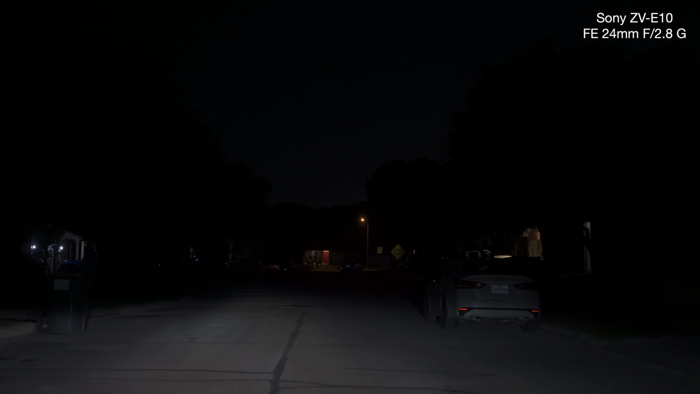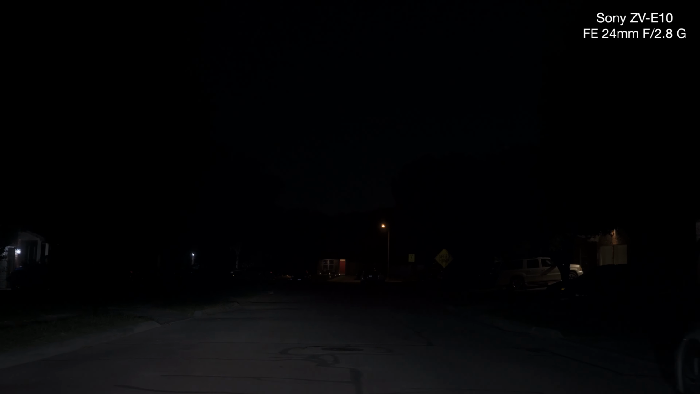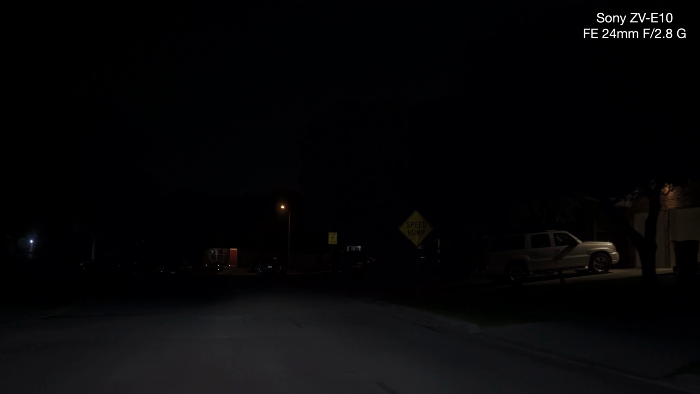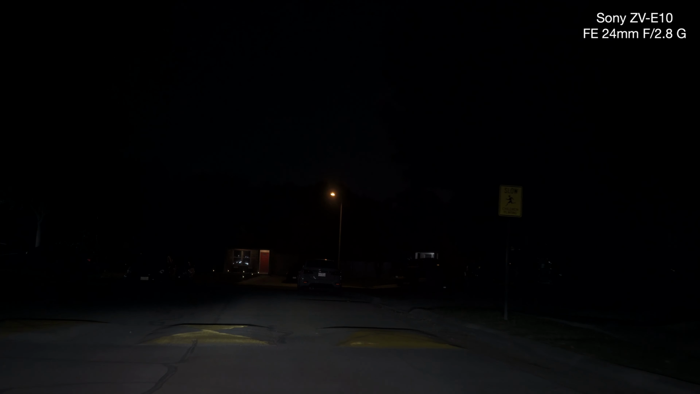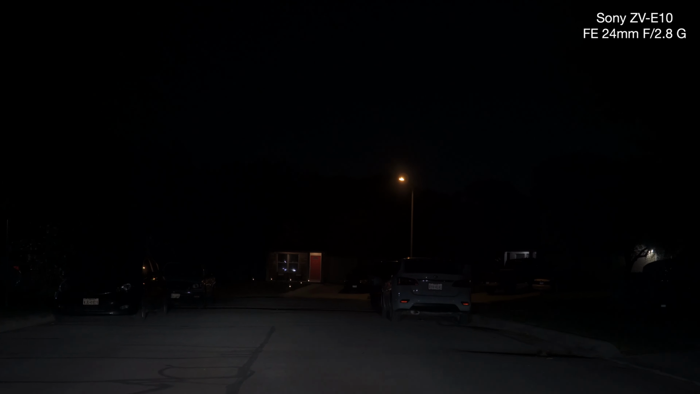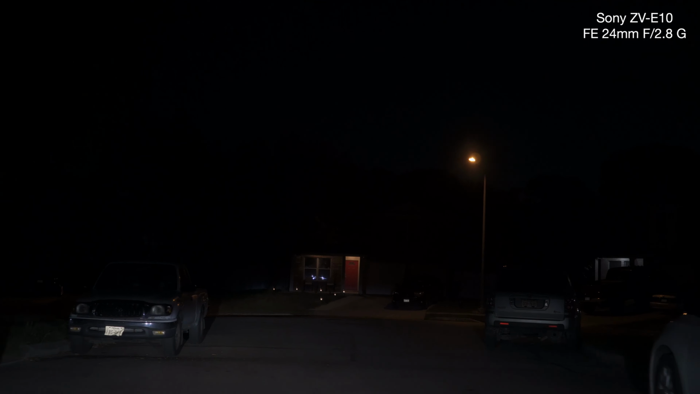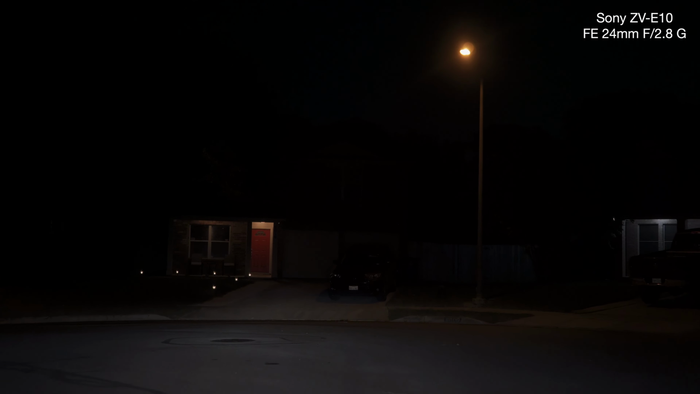And if I go to 1/60th, it's really dark. Not bad. I think I like that 1/60th.